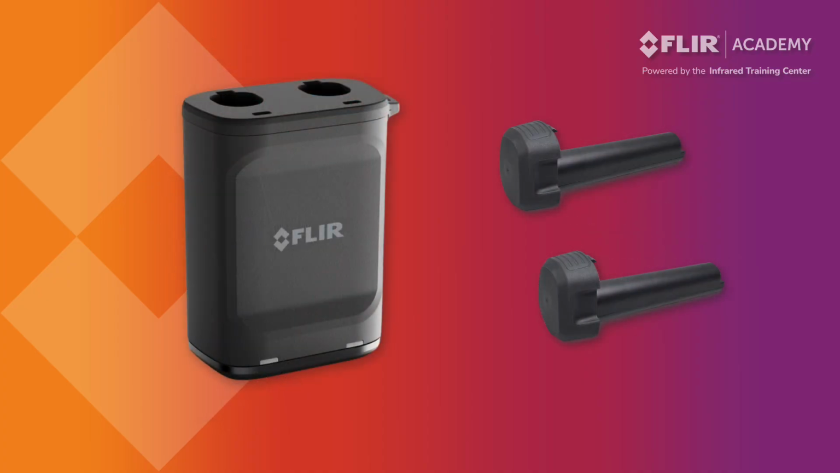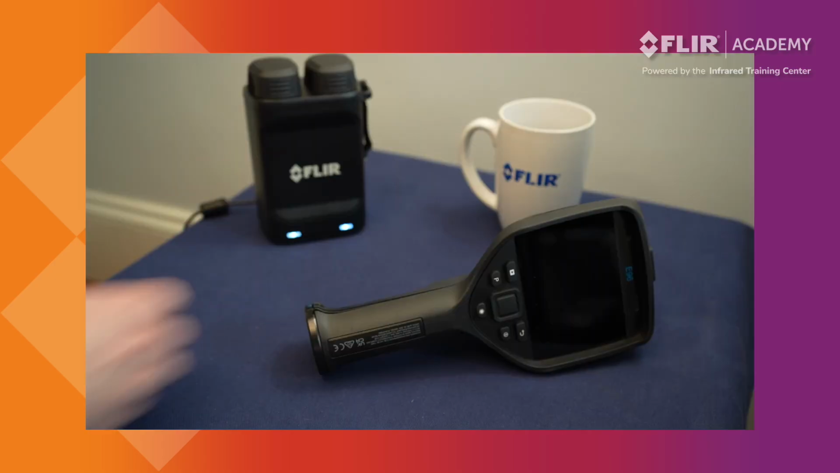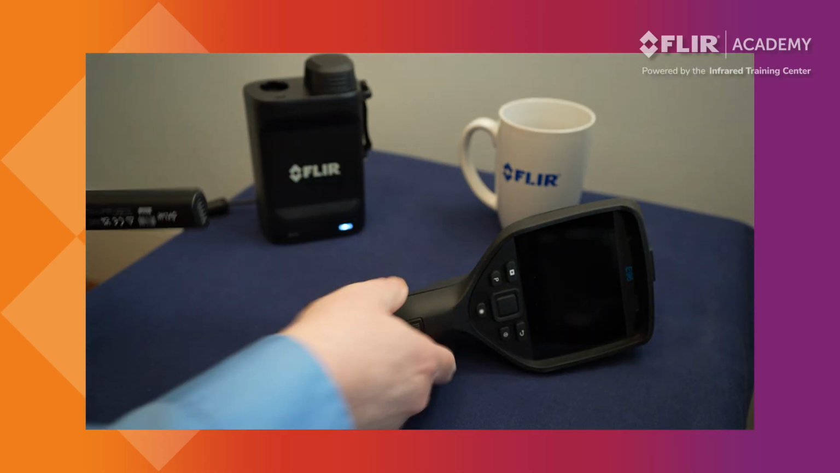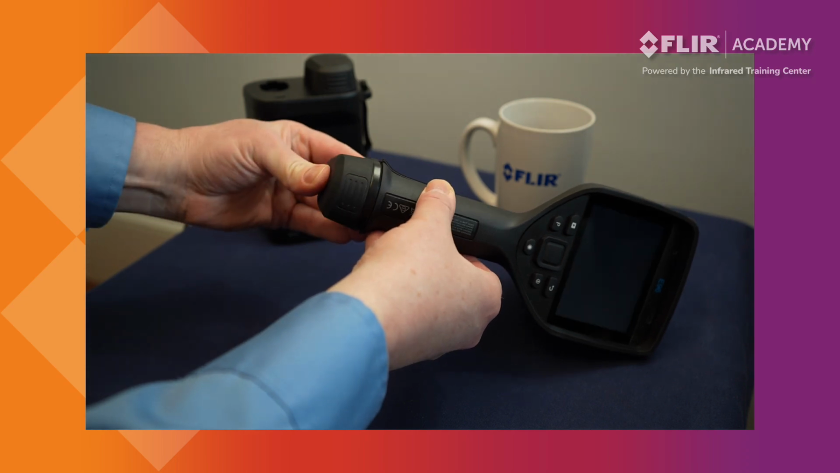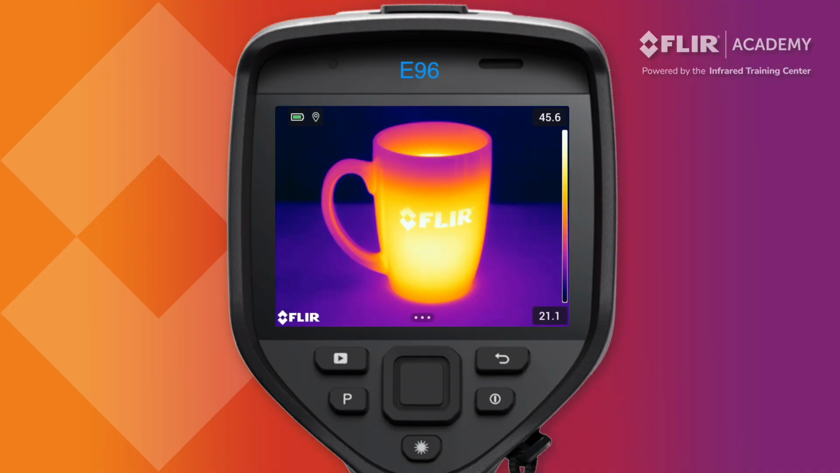Two batteries are provided with the Flir Exx Series thermal imager, each offering approximately 2.5 hours of runtime. To insert a fresh battery, remove it from the charger, slide it into the handle, and push until the battery clicks into place. To turn the camera on, hold down the power button until the Flir logo appears on the display. The camera's firmware will load and a live thermal image will appear on the screen. Next, let's talk about the control buttons and other features found on the thermal imager.